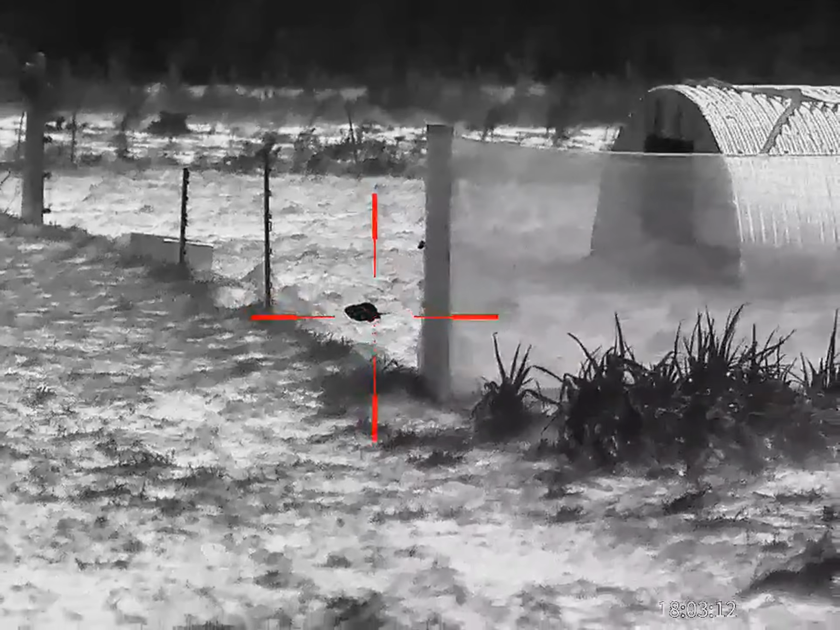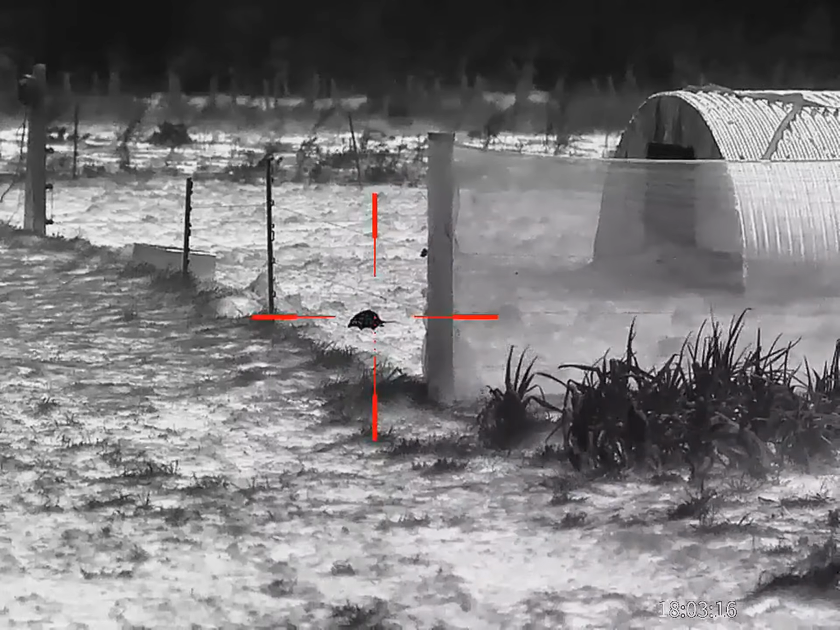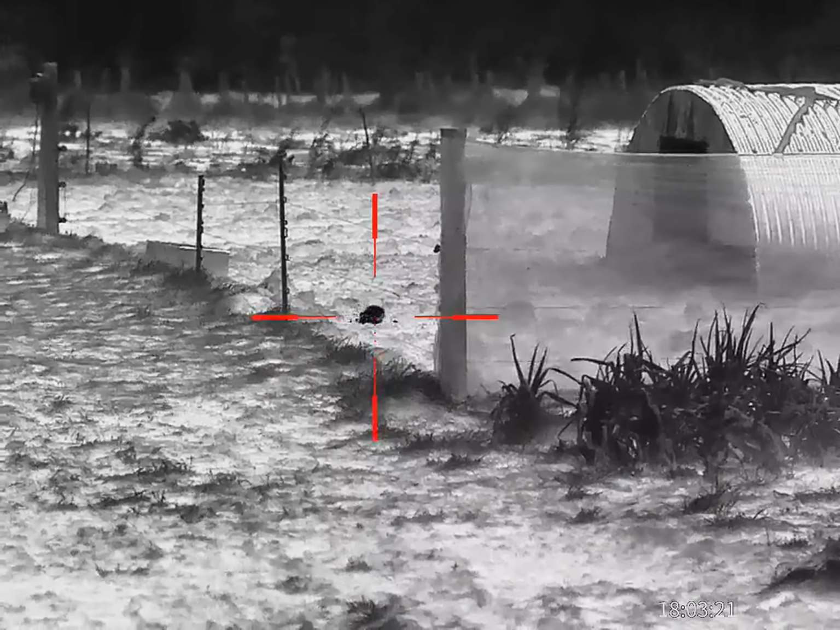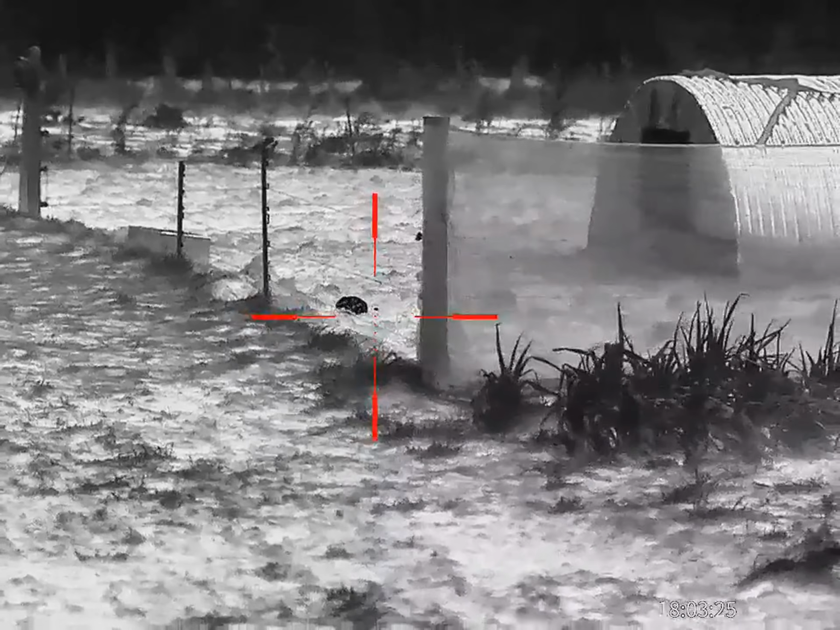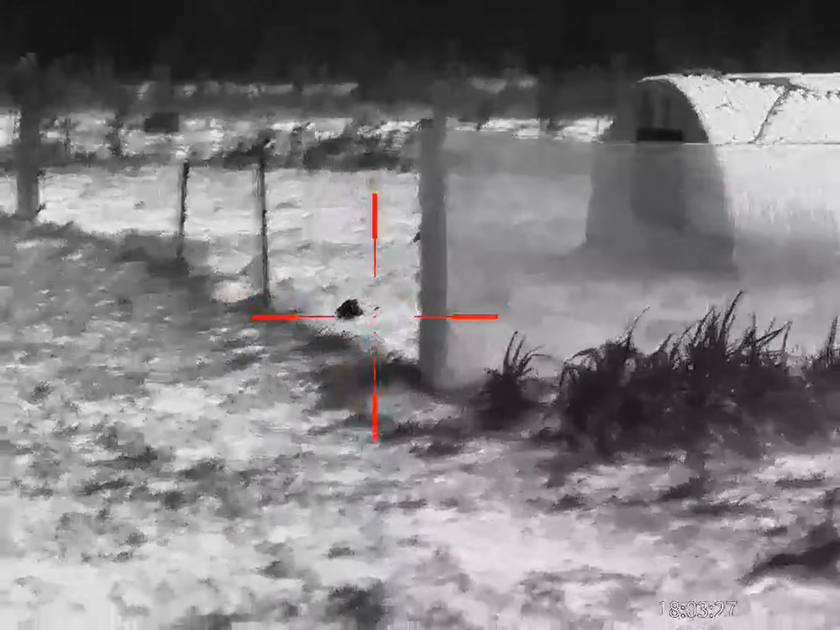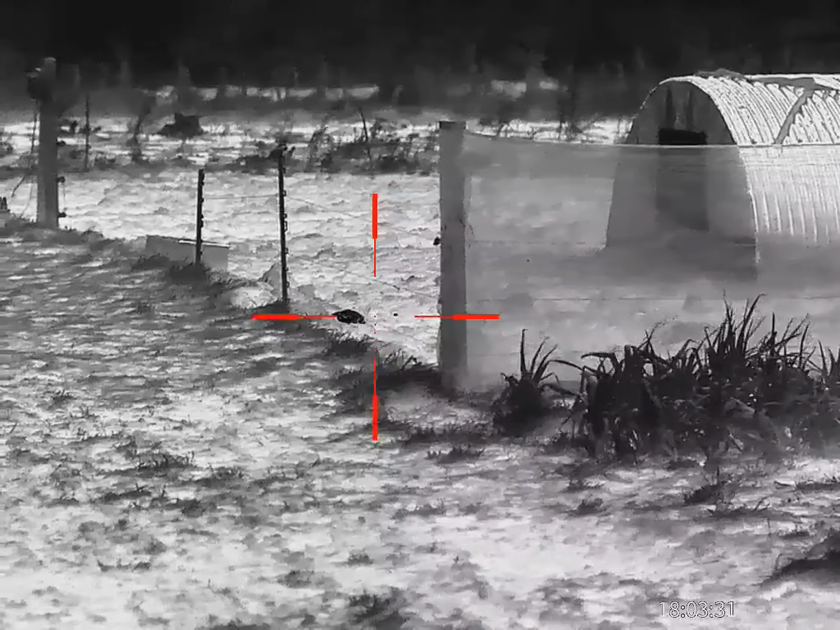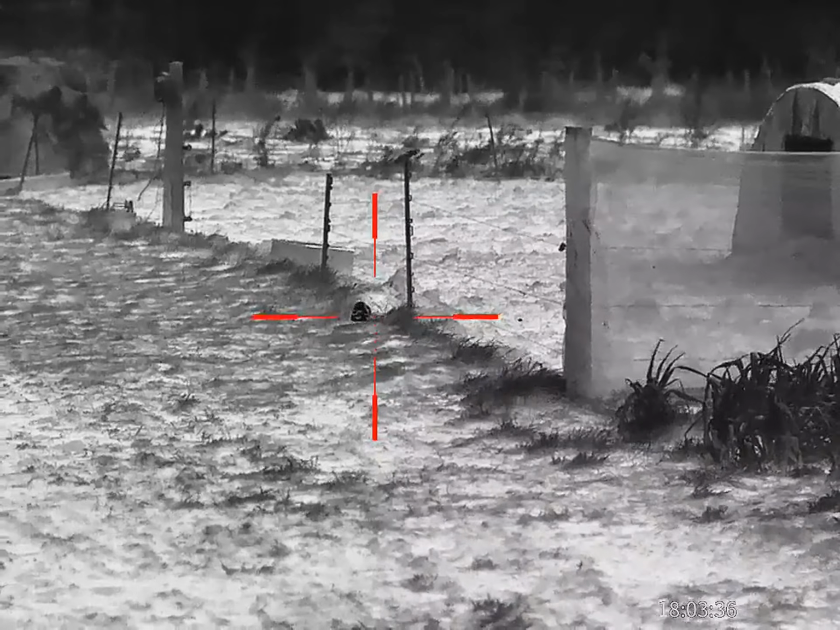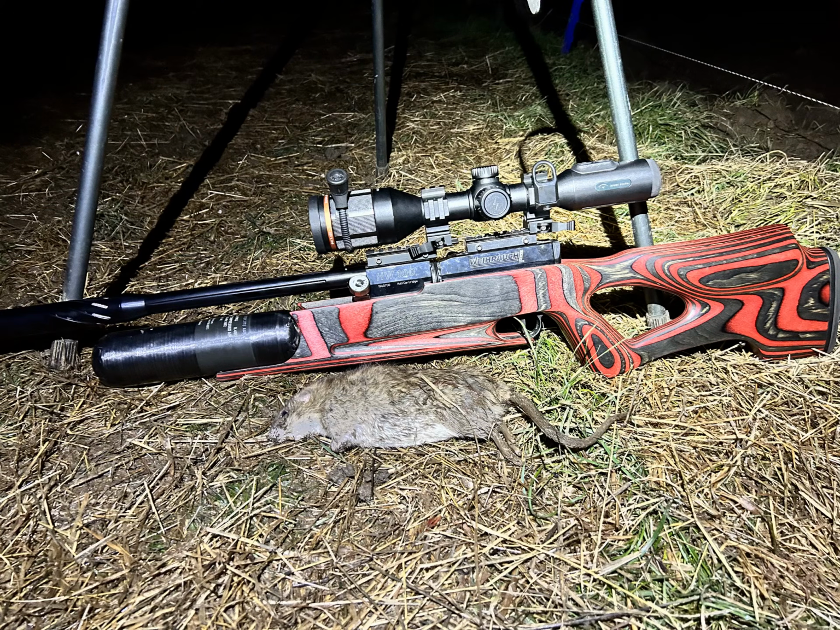It's brilliant. How many people can claim to have shot a rat with the famous Red Baron? I can.